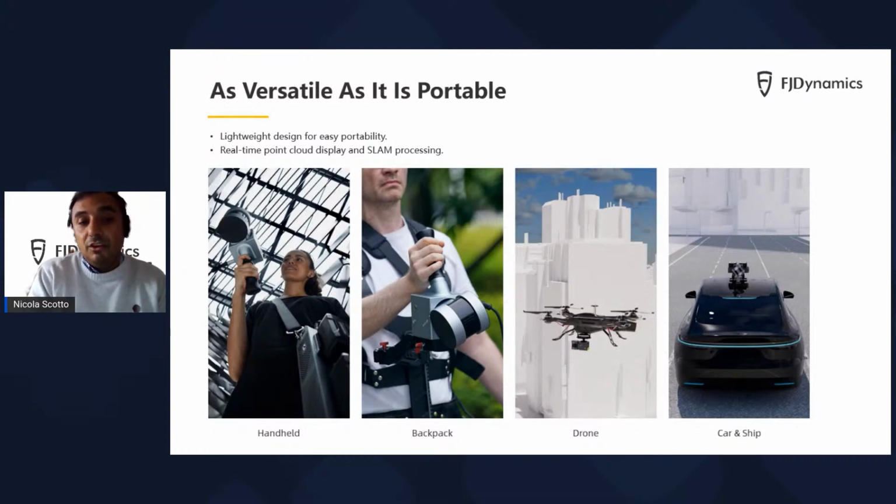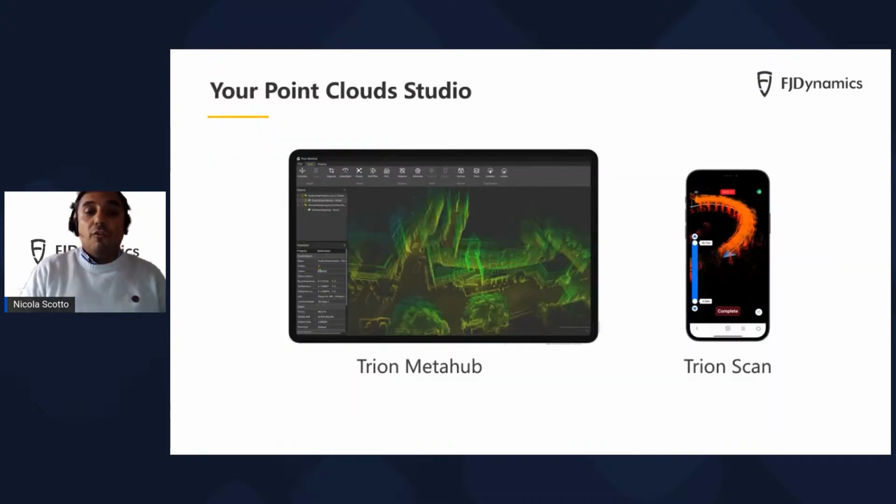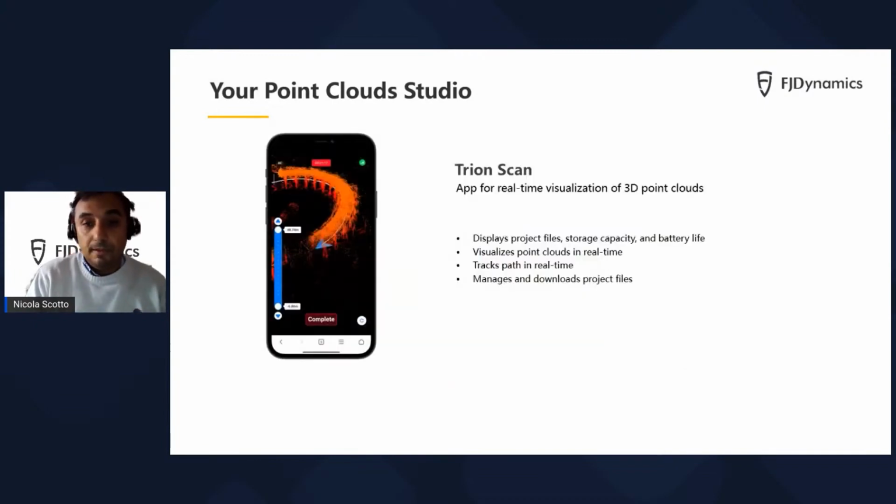So definitely the growth path of our product is really interesting. Of course, attached to the hardware, you also find a software suite, in particular the Trion Scan, which is a software for data acquisition. And then you also see the Trion Meta Hub, which is our software for post-processing the point cloud. The Trion Scan is our software for visualizing the point cloud in real time, to track the path in real time and to manage and download the project file during the project.